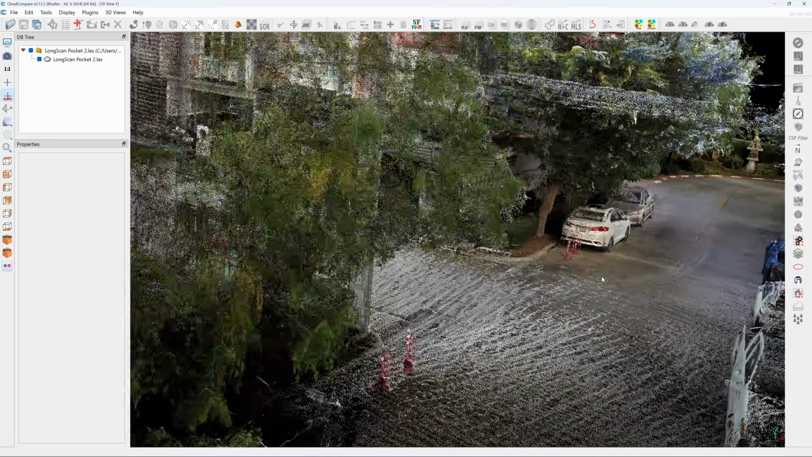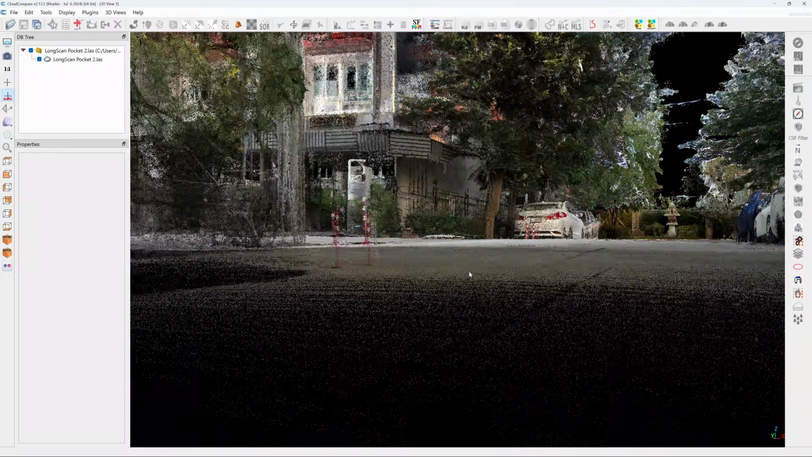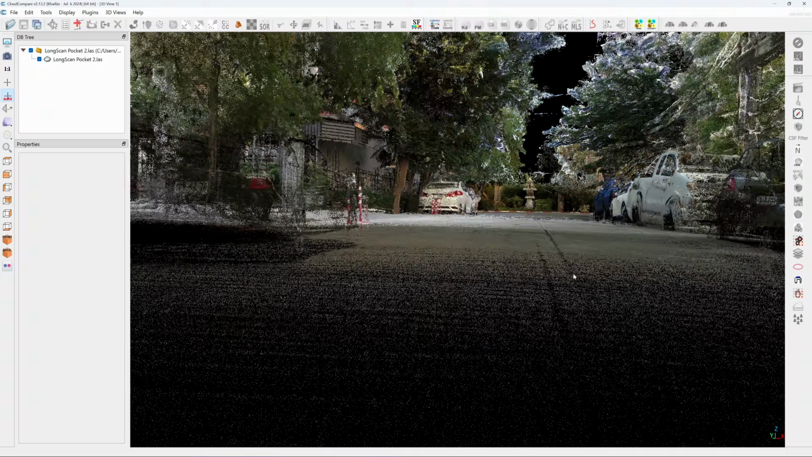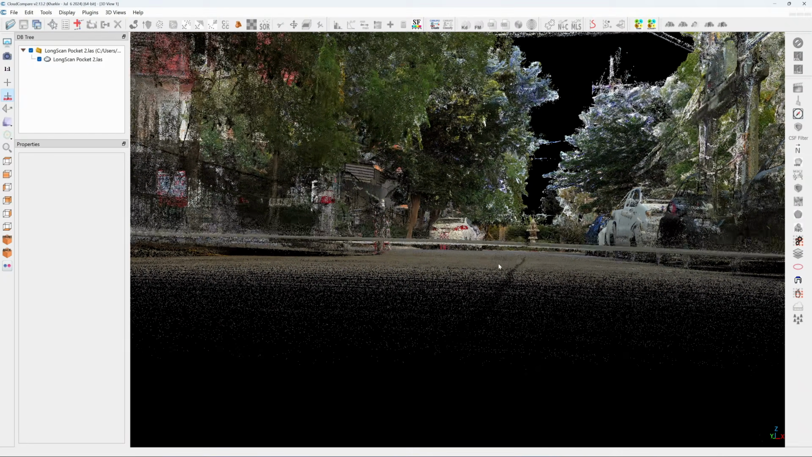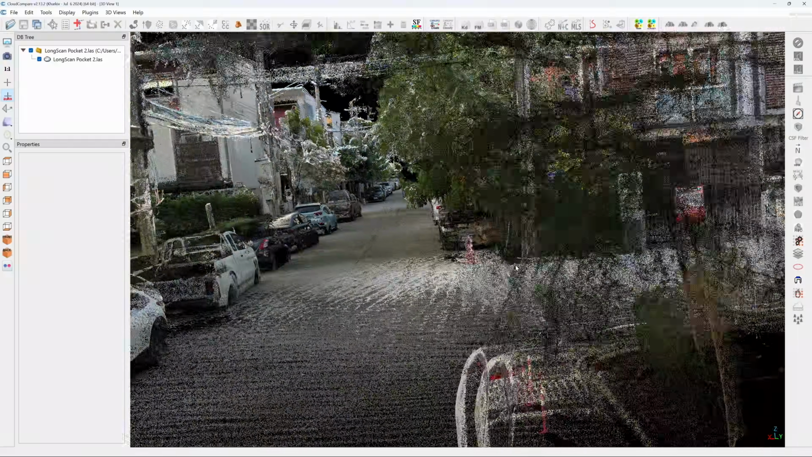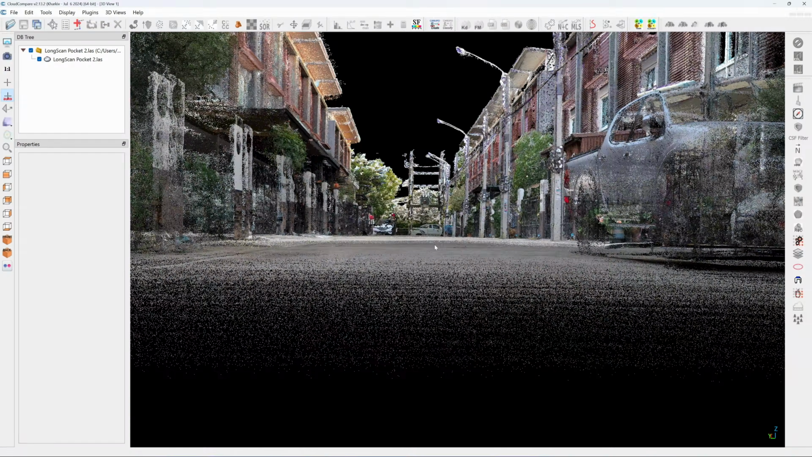Here's the first irregularity I found. I passed through this point twice, so the SLAM algorithm should have detected it and closed the loop. But the ground level doesn't line up. The SLAM algorithm failed to correct the drifting error at this point. The discrepancy in the ground level is more than 10 centimeters.